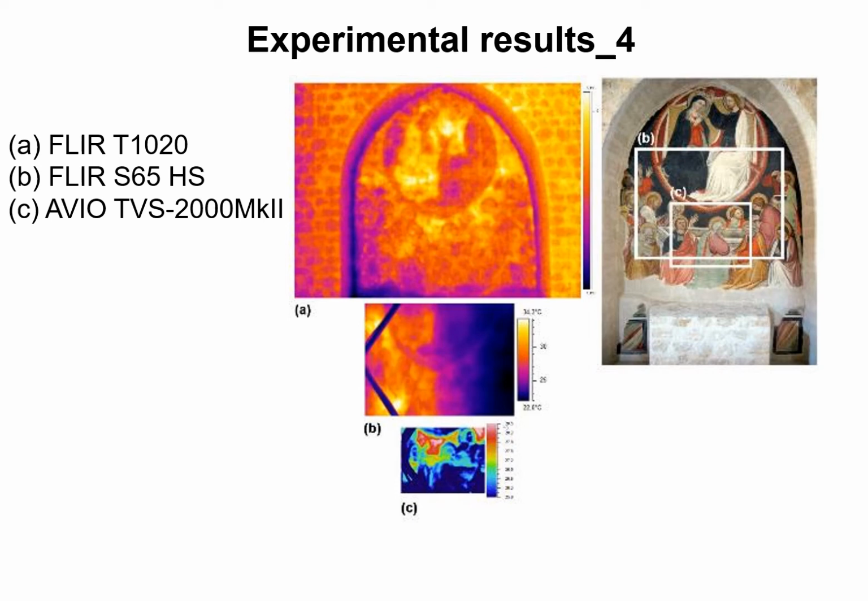Finally, we report an example of investigation on a real artwork, the Assumption and Coronation of the Virgin fresco, which is located in the Basilica of Santa Maria di Collemaggio in L'Aquila. It was found during the restoration work of the 17th century. According to some, it was painted by the Venetian Jacobello dal Fiore in the 14th or 15th century.